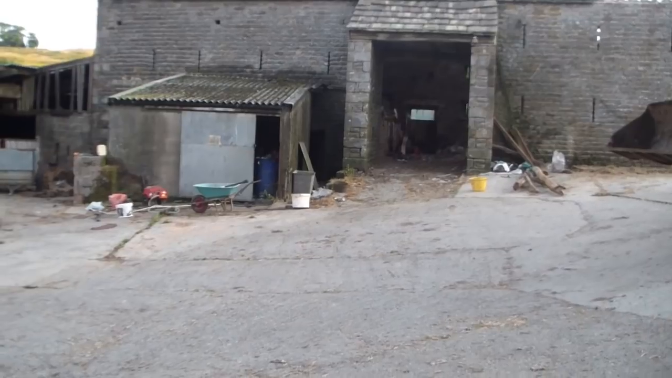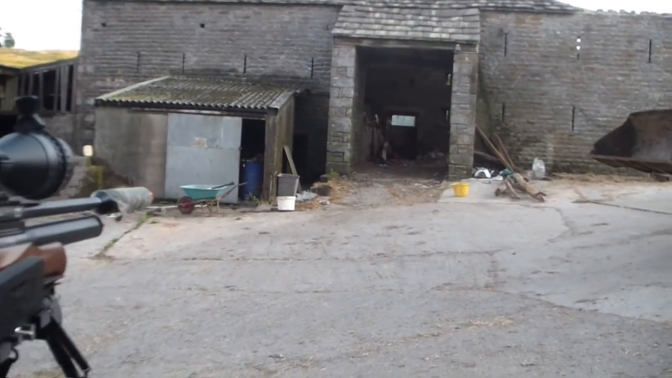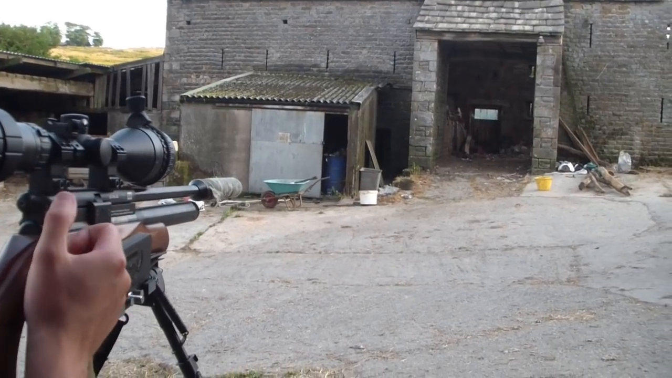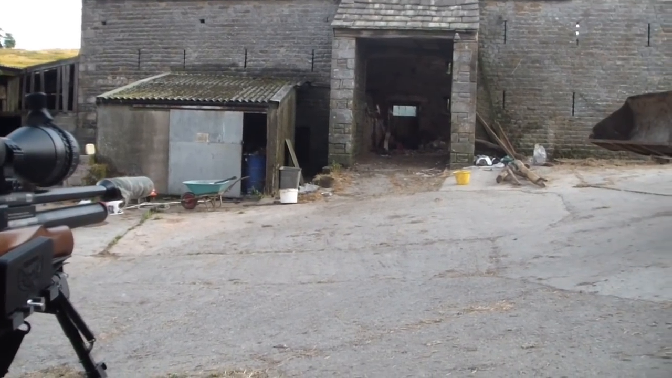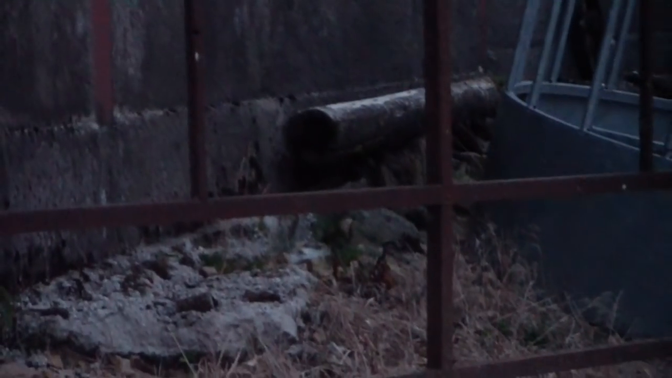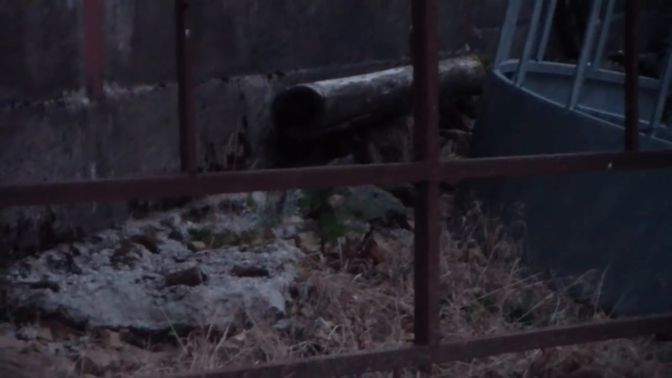Manages to get his jackdaw, and then immediately gets his second kill of the night, but his first rat. He's actually shooting that quick that I don't even have time to record him. So he's managed to get this one before he even managed to press record. Fortunately, he managed to record it on his PARD.